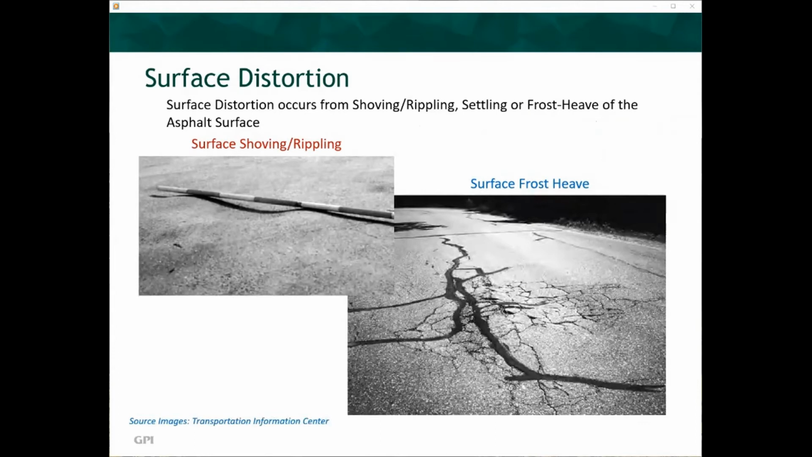Surface distortions occur from shoving, rippling, settling, or frost heave of the asphalt surface. Shoving or rippling of the asphalt surface occurs perpendicular or crossways to the direction of traffic, as shown in the upper left. Poor asphalt mix and external roadside pressures will form these ripples that can develop into washboarding, which is not only an annoyance, but also a public safety hazard, since a vehicle is difficult to control when the suspension and tires are repeatedly jumping in an attempt to mitigate the undulating surface.